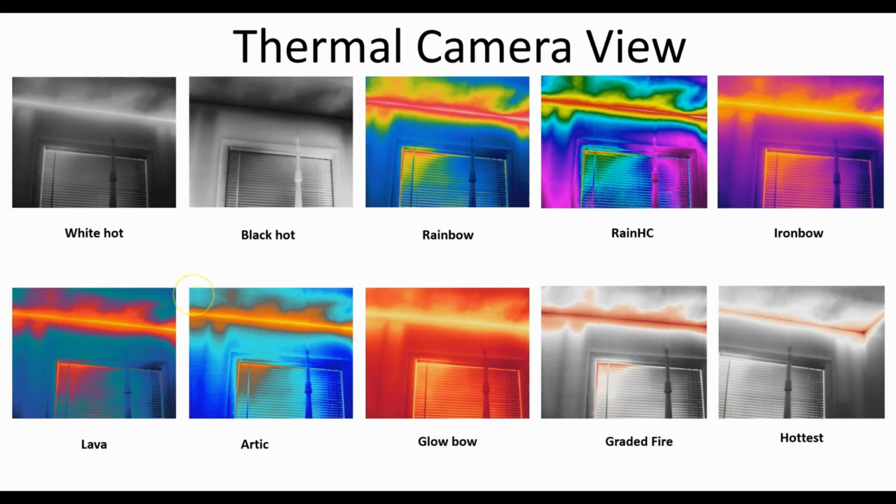The biggest change is how the thermal energy is being represented. In white hot, you'll note that the hottest portions of the area, in this case a room, are shown in white. In black hot, it's shown in black. In the rainbow colors, you can see it in red, and so on. Beyond that, you're still seeing the same picture.